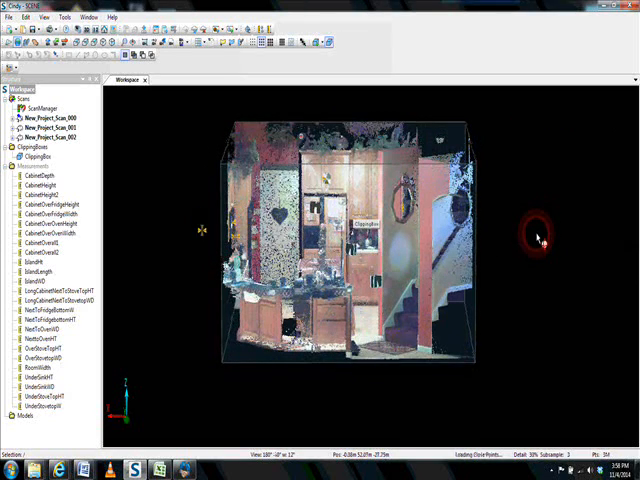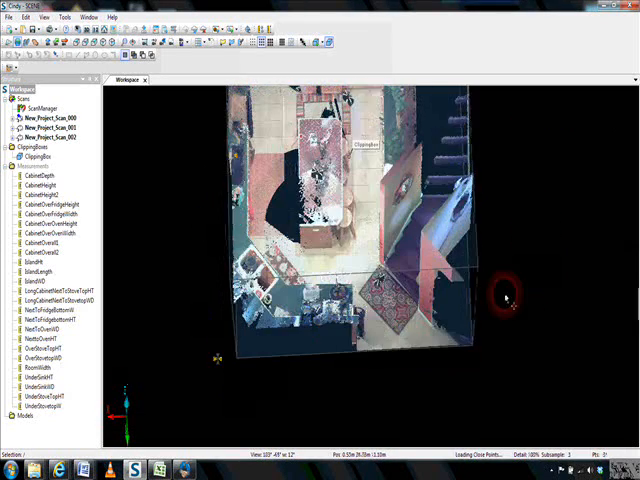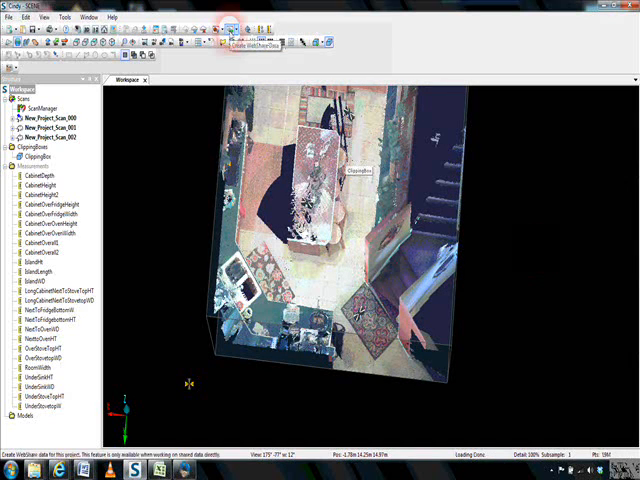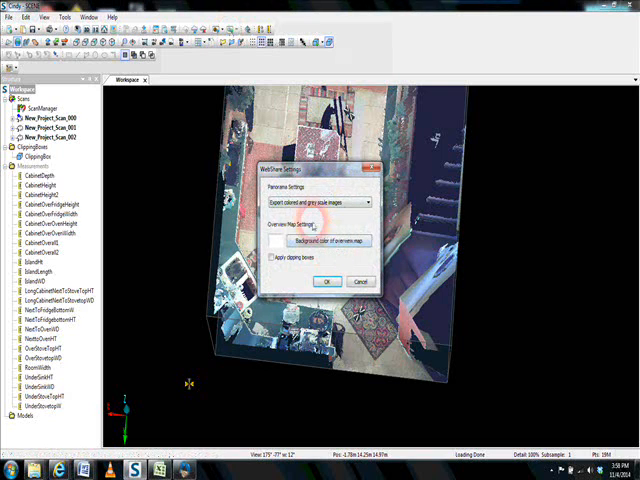Now that we've compacted our file, we're going to go to the top button here that says Create WebShare. We simply click on this, and our option box loads. The first option is whether we want to export colored images, grayscale images, or both, and in this case we are going to export both.